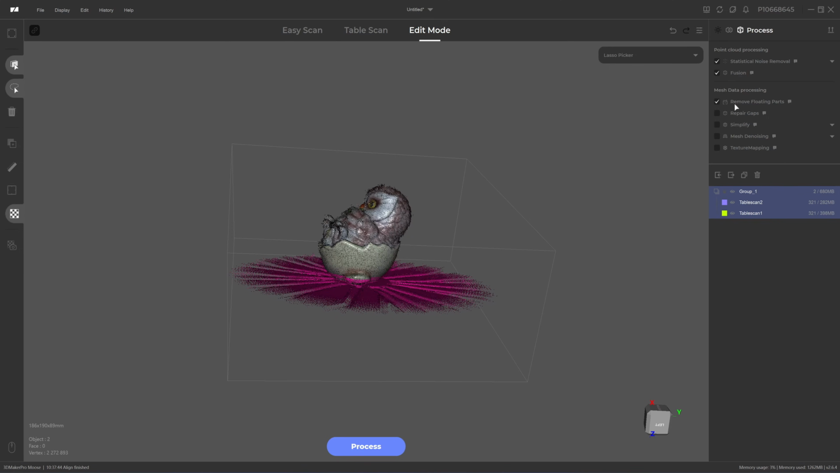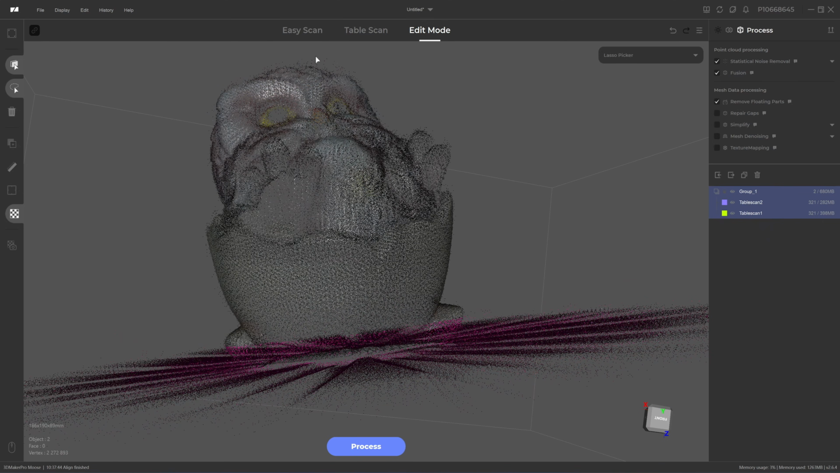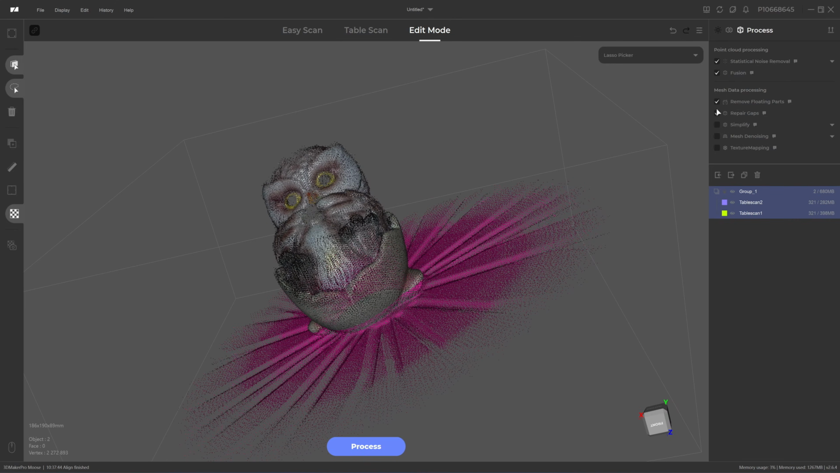And the third one is remove floating parts. It will remove some parts that are floating around, the ones away from the actual surface. This one will repair the gaps that have not been scanned. So I do these processes first.